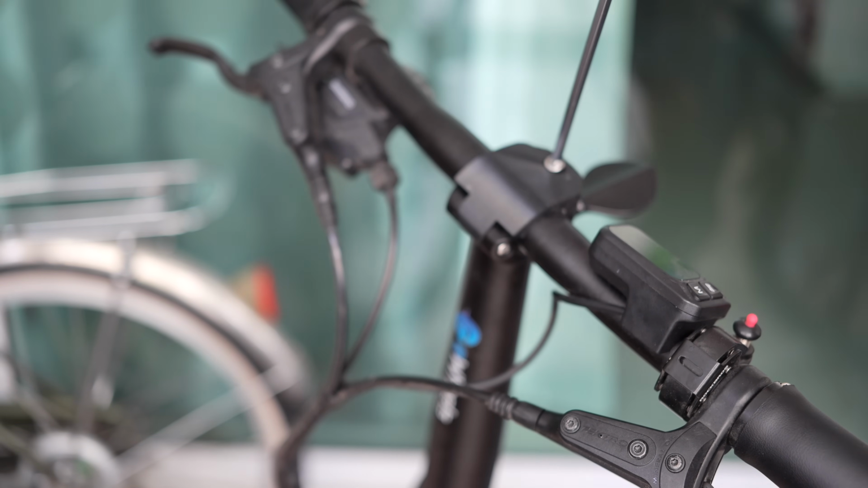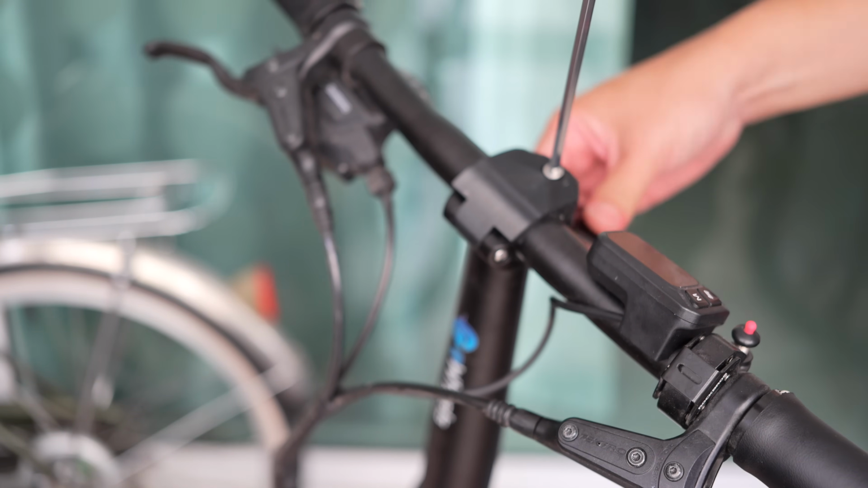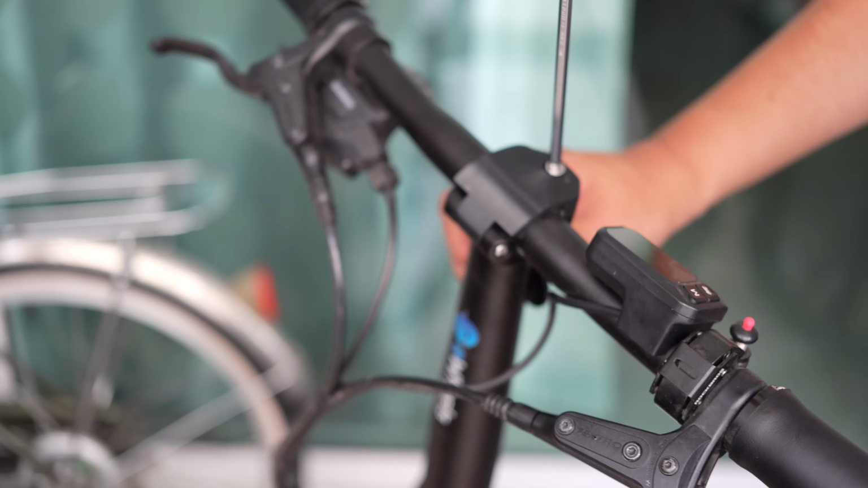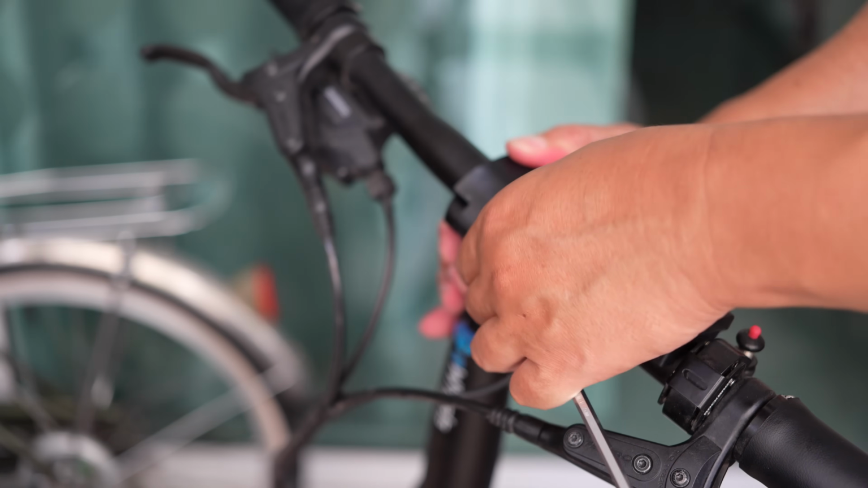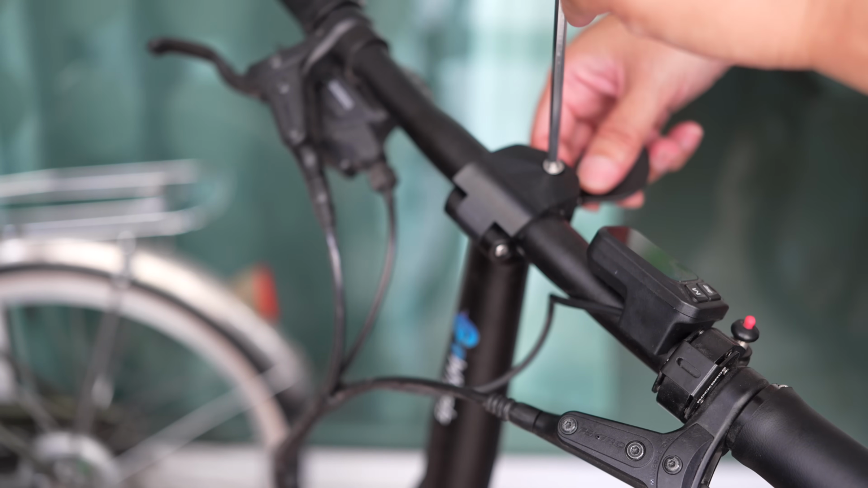So I'm going to do the same tensioning as the aluminum. I can hear a cracking sound.